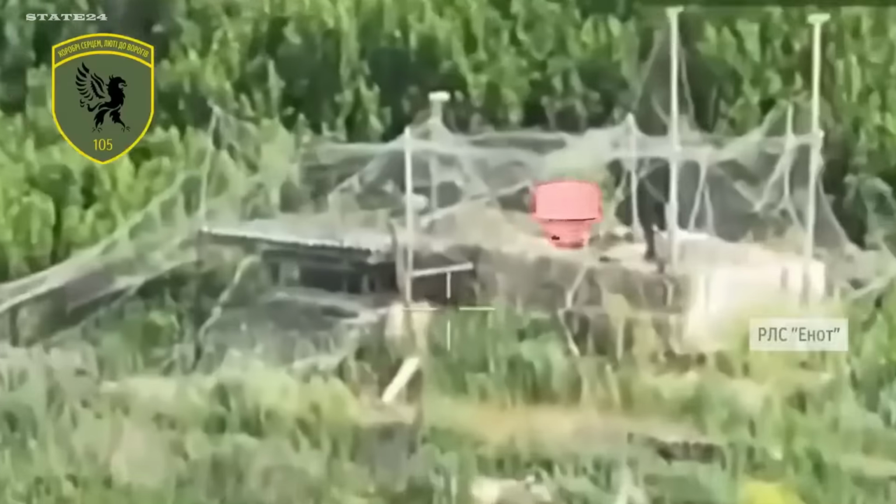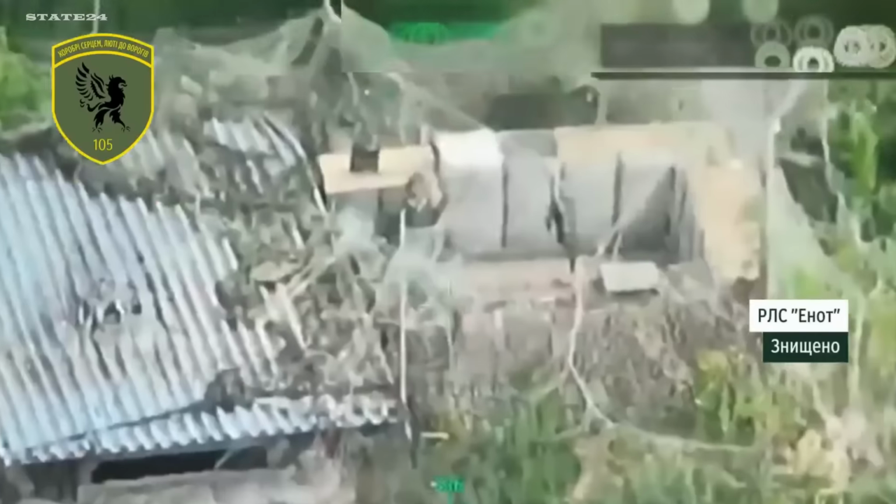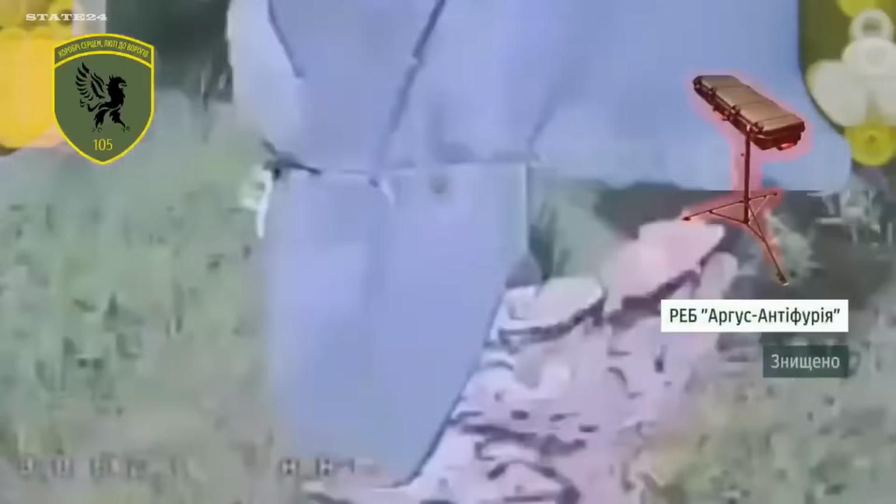This is the new reality of this war. No position is too far. No artillery is out of reach. The front line is wherever the drone can fly.